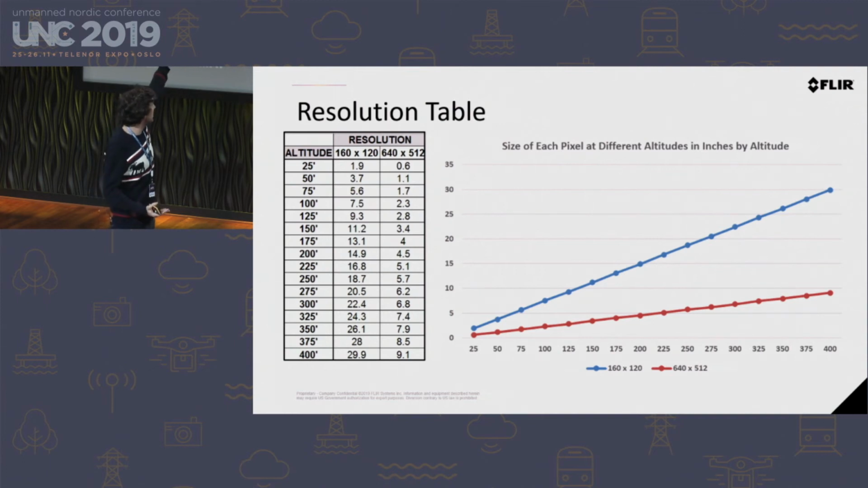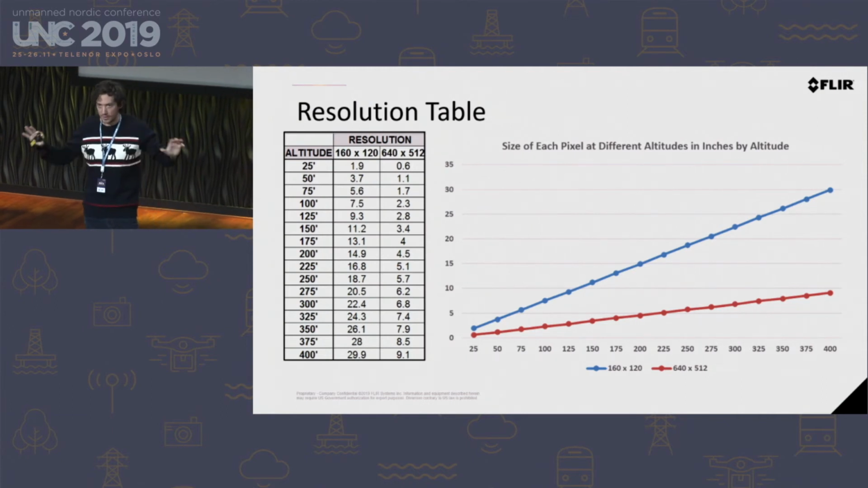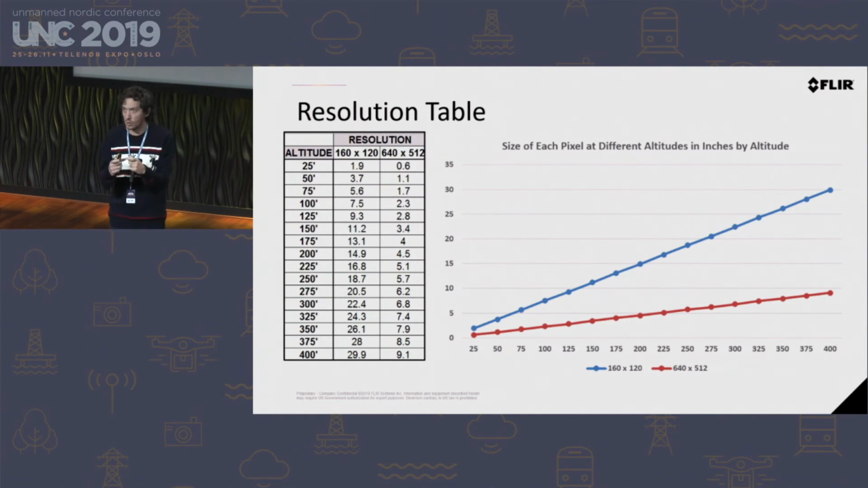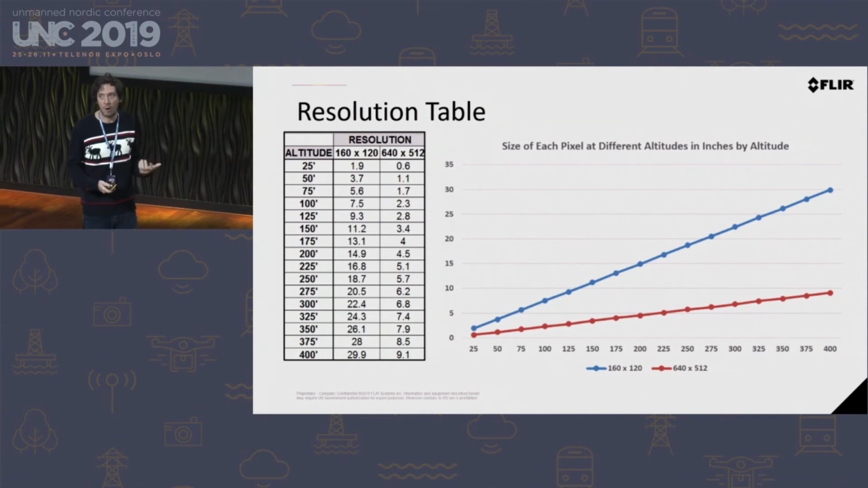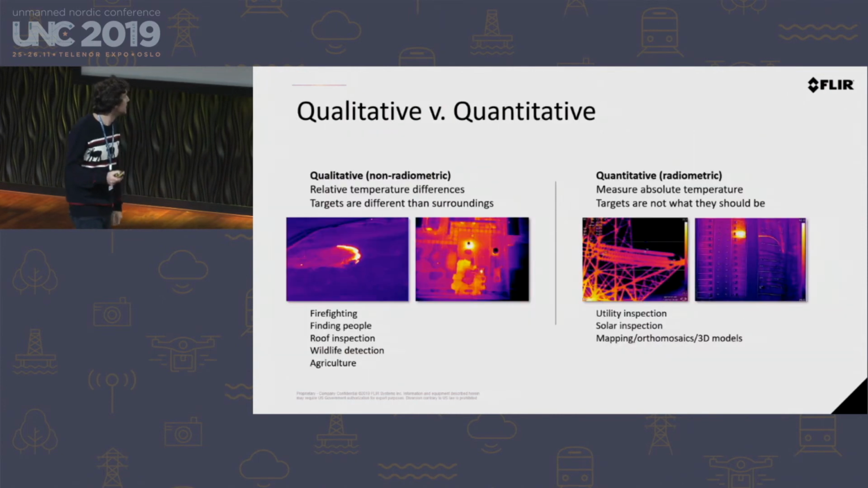We would go on your chart and say, I could identify a cat or find a cat between 25 and 50 feet with a 160 by 120, or I take it to the 640 by 512 and I can see a cat at about in between 75 and 100 feet. Hopefully that makes sense, but imagine you're looking for birds, you're looking for people, you're looking for a solar cell. You can run this through the same calculation and figure out how high you can fly at a maximum to be able to identify your subject.